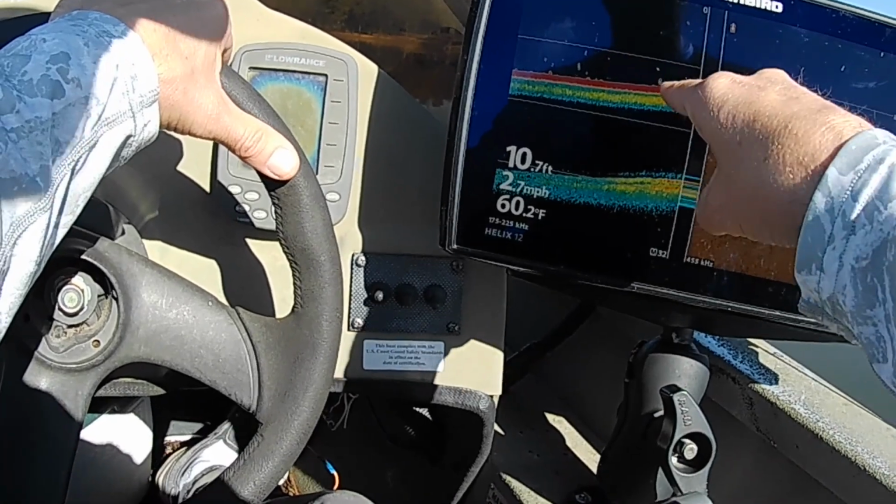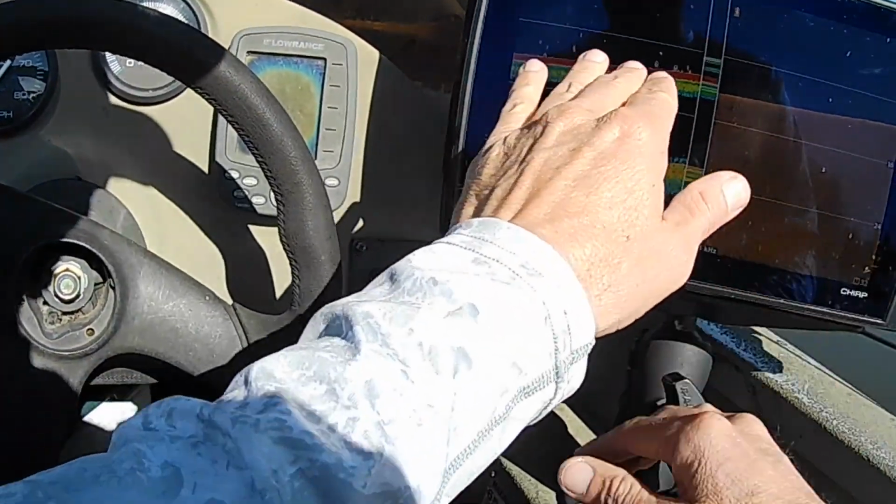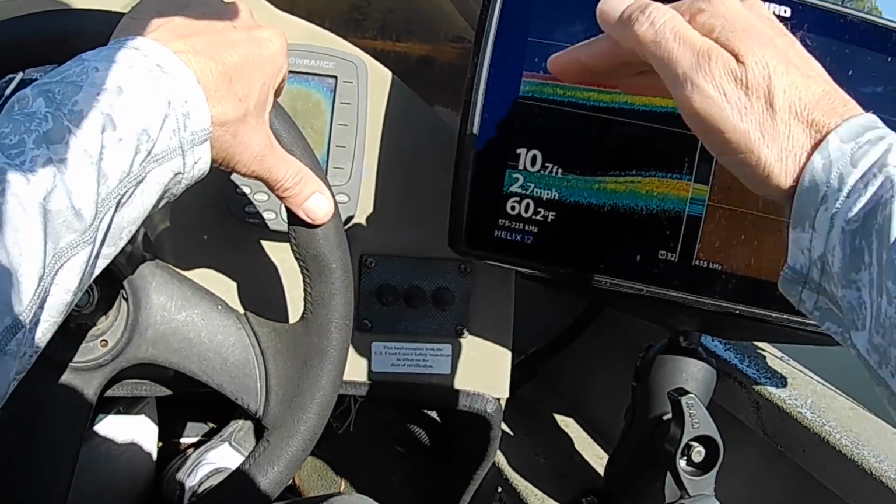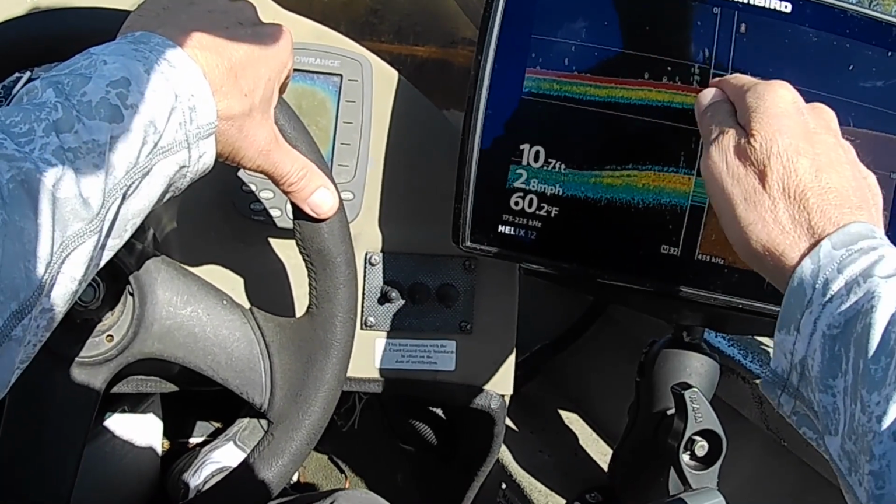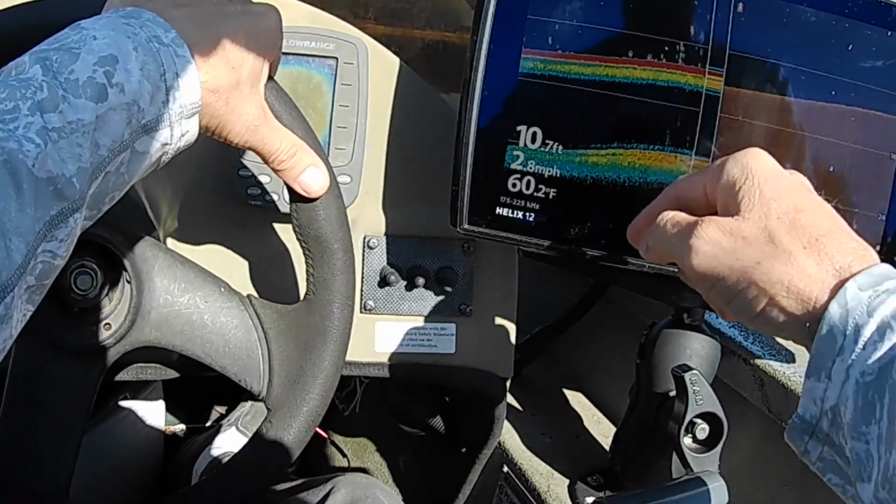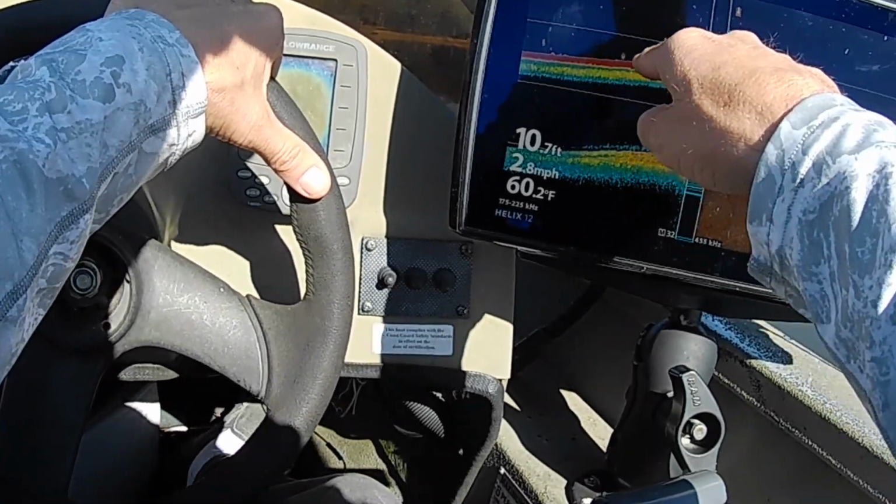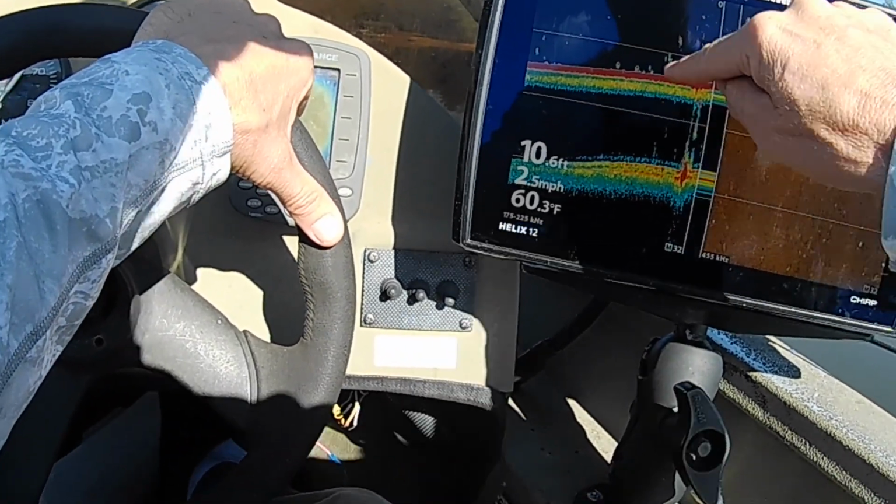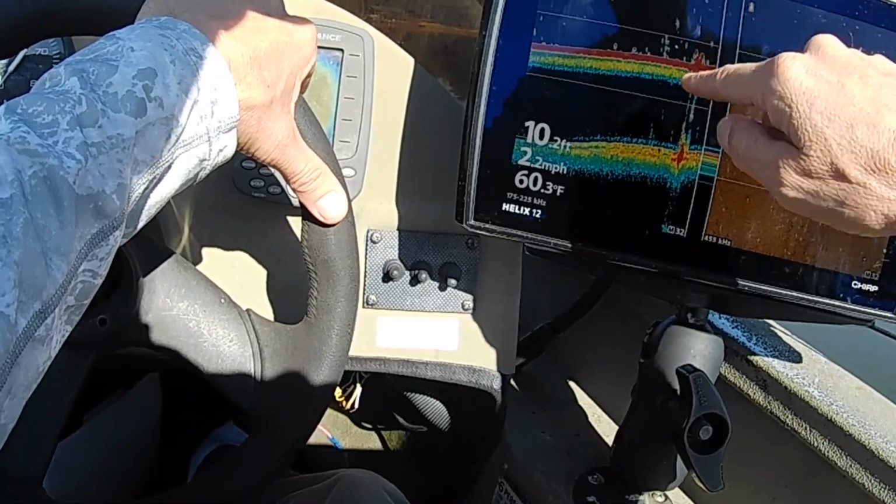Normally if you get in a little area like this where there's just a little bit of decrease or increase in depth, right at the transition line, that's the break line. That's where the fish will be setting. And if you notice, we came up right in here and we got into this 10 foot of water, and there's a stump right there, and there's a cluster of crappie right there around it.